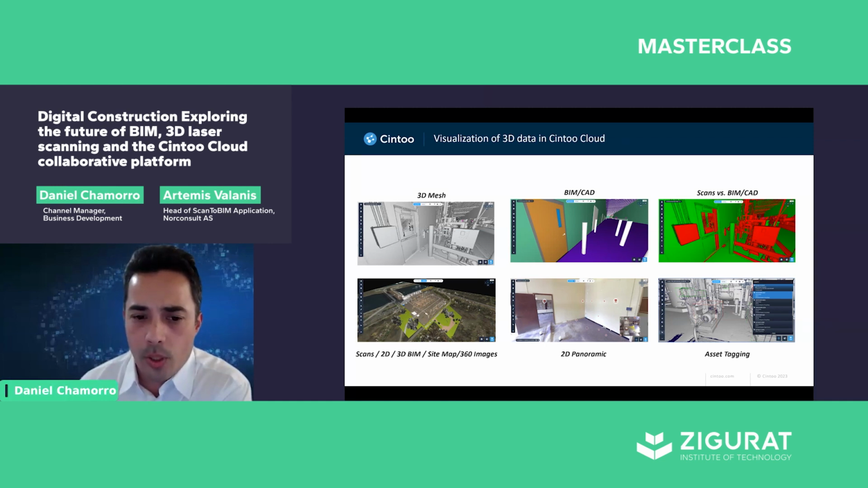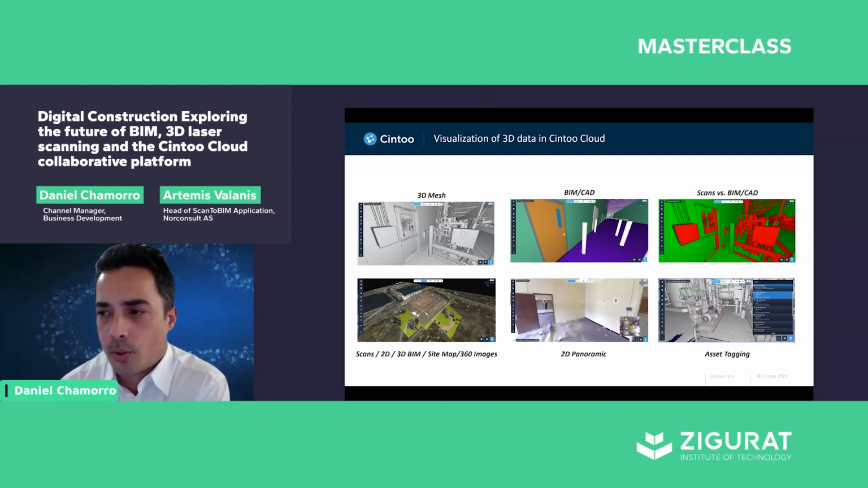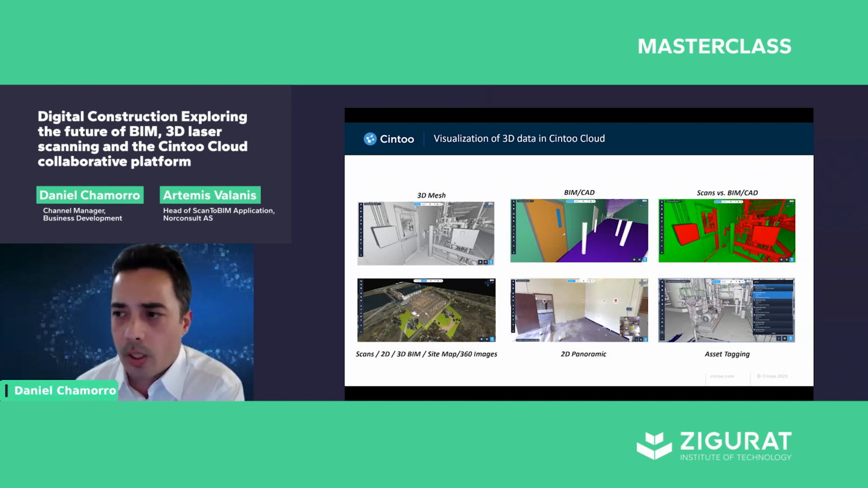What we call the 2D panoramic is the traditional view you have when you import images from a laser scanner. So you can also navigate that in Cintoo. It's quite a convenient view as well. And finally, the asset tagging, which is a very powerful feature for customers that want to automate, whether it's automatically tagging different assets for either modeling, for inventorying, or scan to, let's say, ERP workflows.